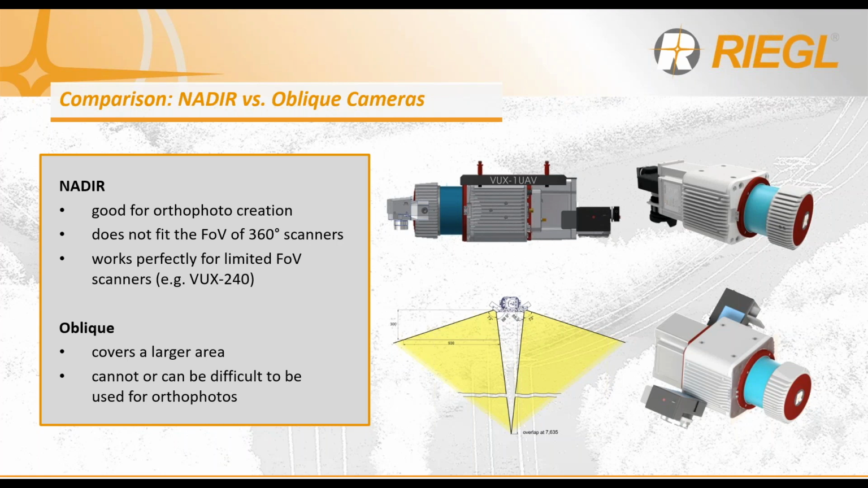For 1 camera or a nadir configuration, this is really good for orthophoto mosaic creation because it's that downward look orientation. However, the footprint of the camera does not coincide and match the field of view of the 360-degree field of view scanners that we offer. However, it is perfectly suited for the more reduced or limited field of view scanners like the VUX-240.